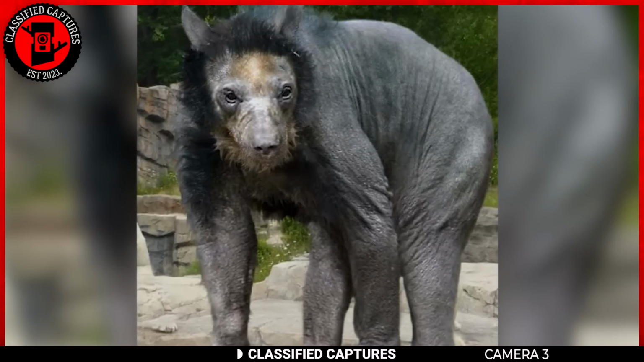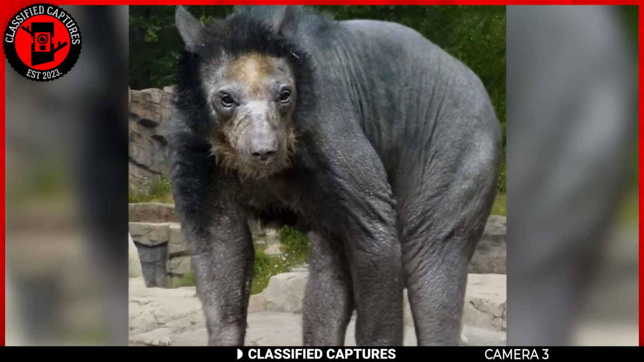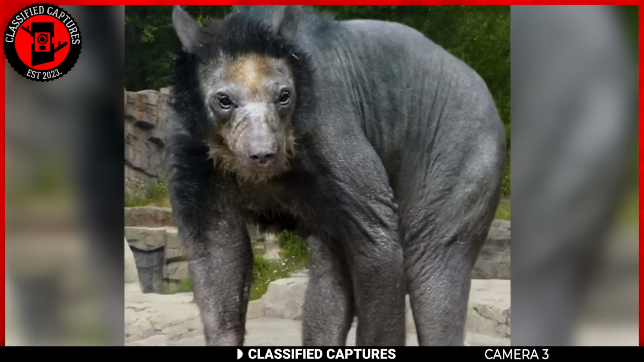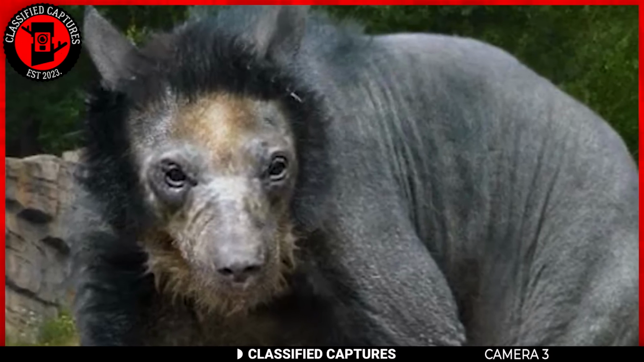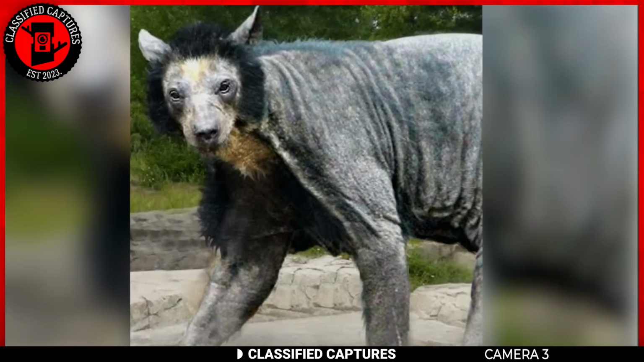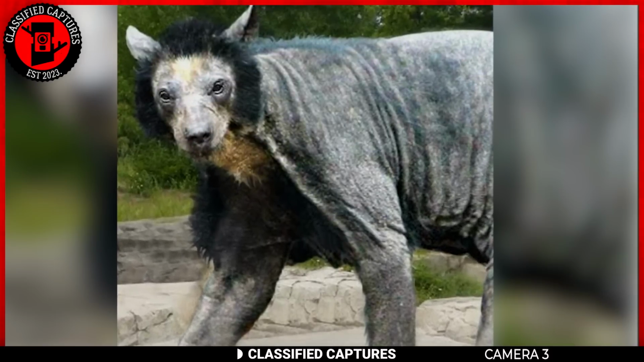In this image, we're introduced to a hairless bear, which at first glance might remind you of a lion with its distinctive mane. However, this is indeed a bear. The image was captured in Leipzig, a city in Germany, and it's within the confines of a local zoo.